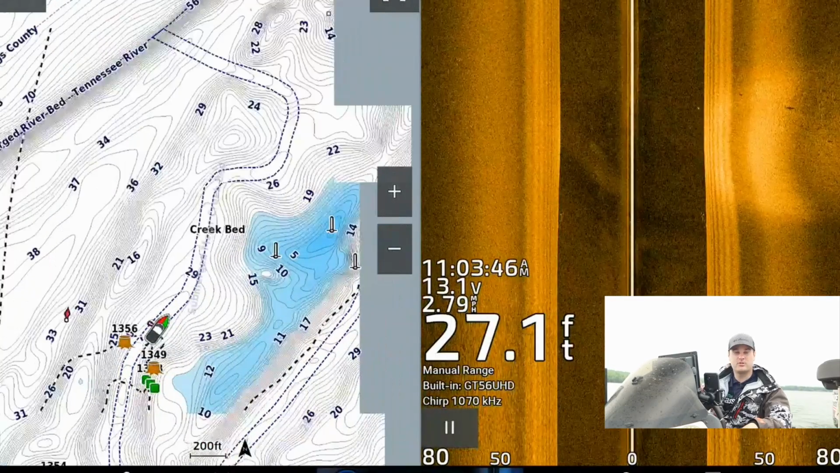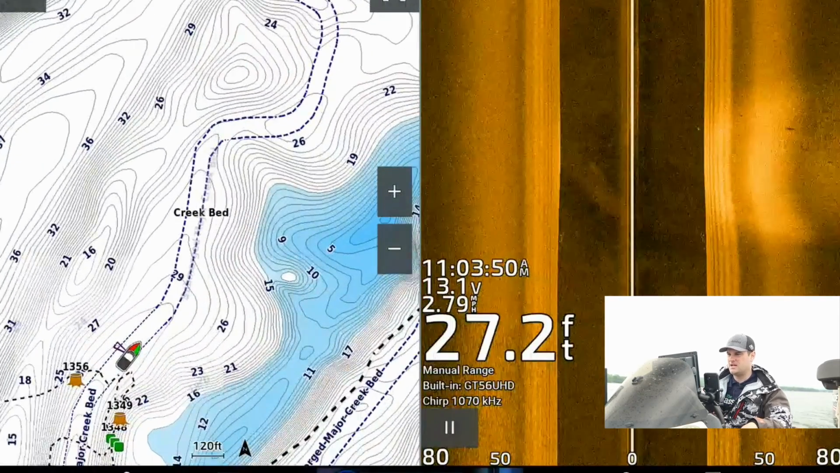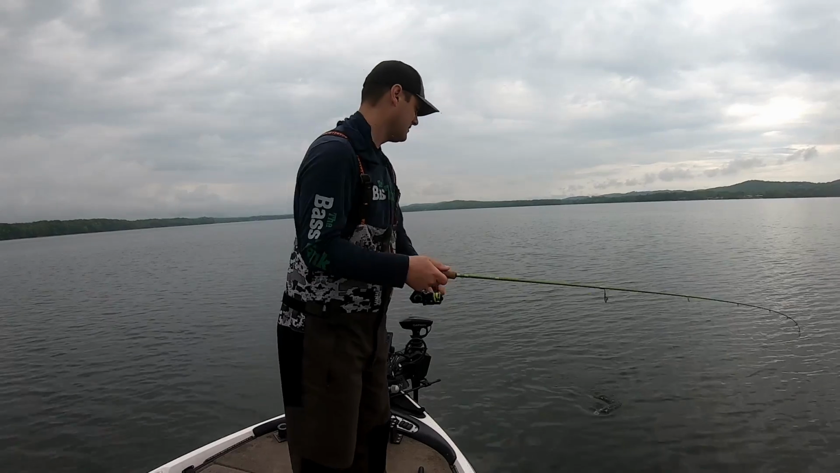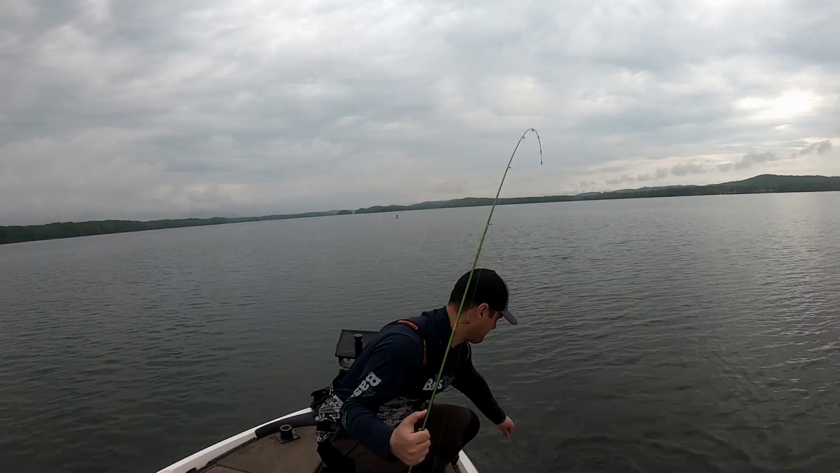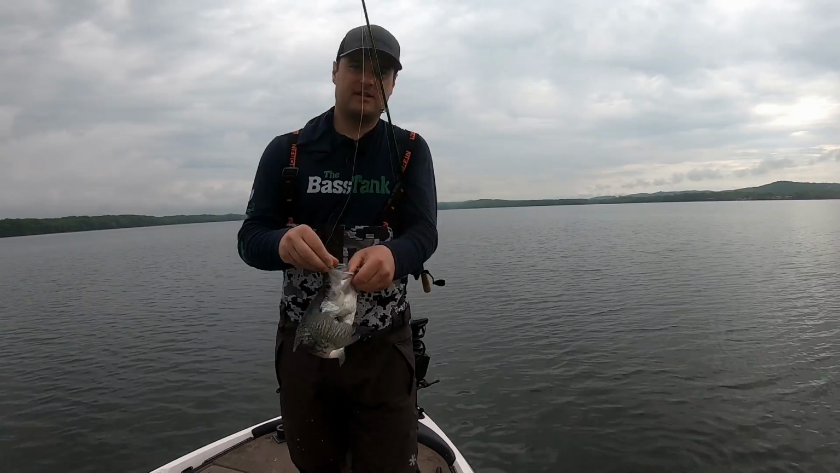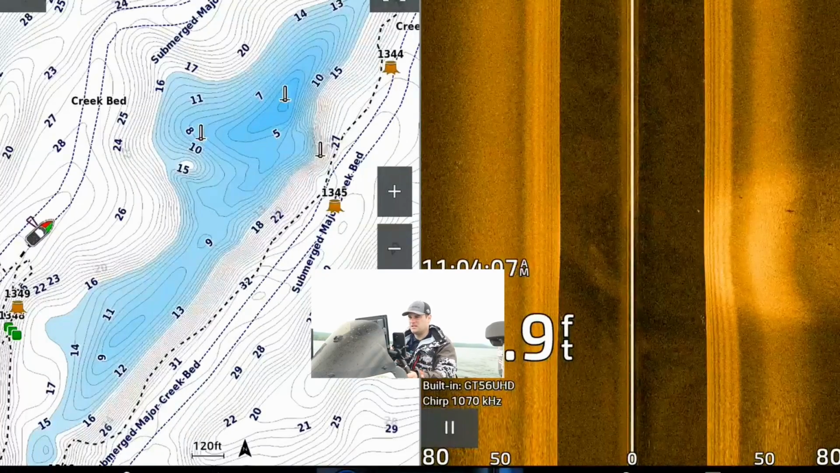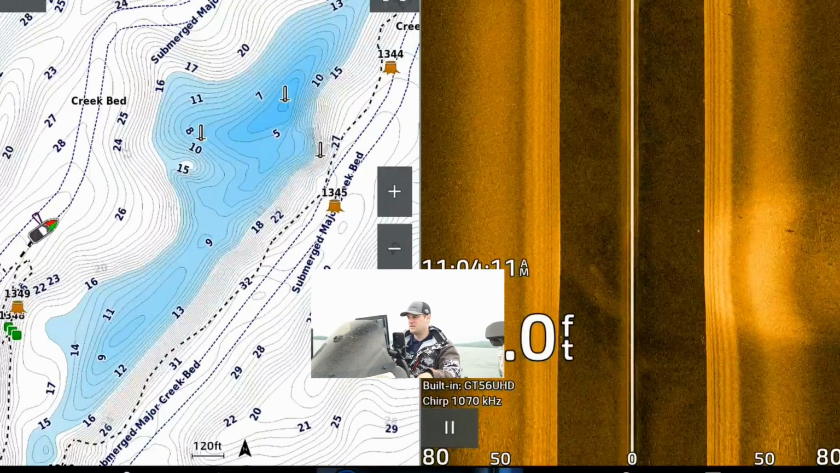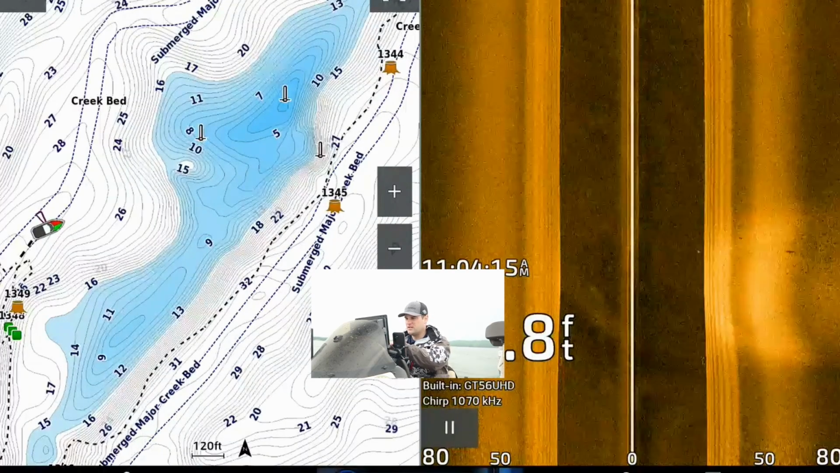And then there's some smaller creek channels kind of moving through here, and you can see I got some stumps marked. I have caught a few fish, and most of them seem to be in like that 18 to 22, 25 foot of water, so that's kind of where I'm trying to key in on. I'm a little deep right now. I'm going to go a little bit shallower, closer to this mid-lake hump, and see if we can find some stumps. I'll hopefully show you one that's loaded on side imaging.